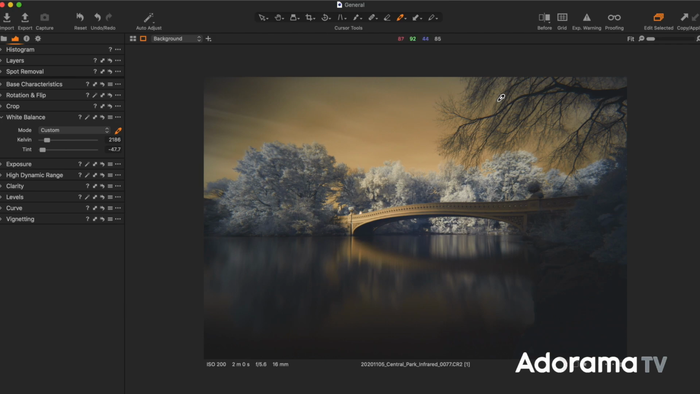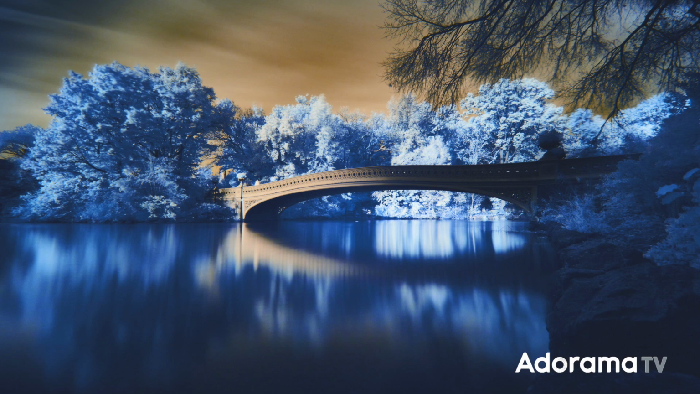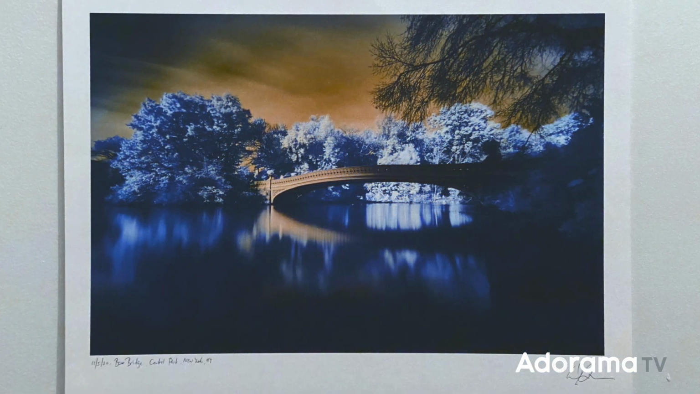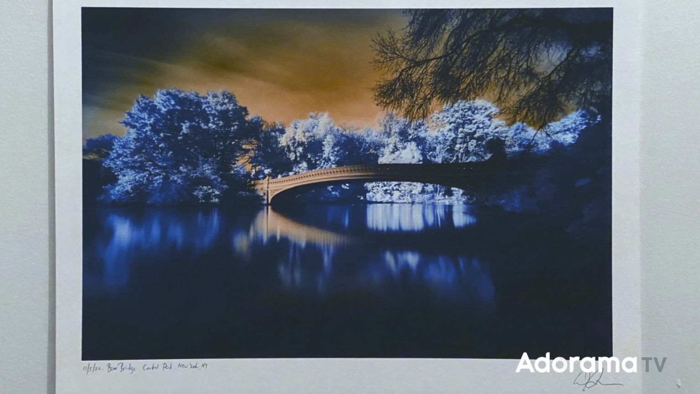Now, again, there are really not many rules here. I went ahead and played around for a while and created this image. And this is my final image. I messed around. There's a little vignette. I darkened the rocks here a little bit, upped the contrast, did a bunch of things, but really I didn't have to do that much to make it look that wild. So it's definitely a fun thing to play around with. I made a 17x22 print that looks amazing. Nice little border on it, and it looks great. So definitely a fun thing to play around with.